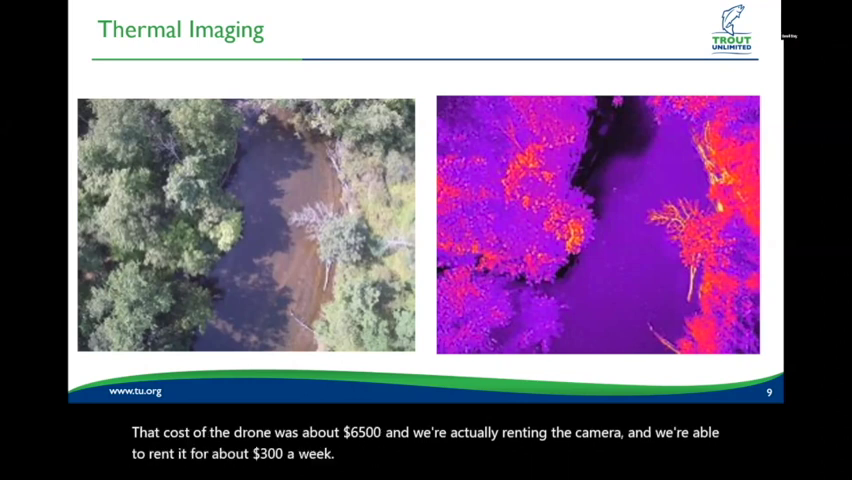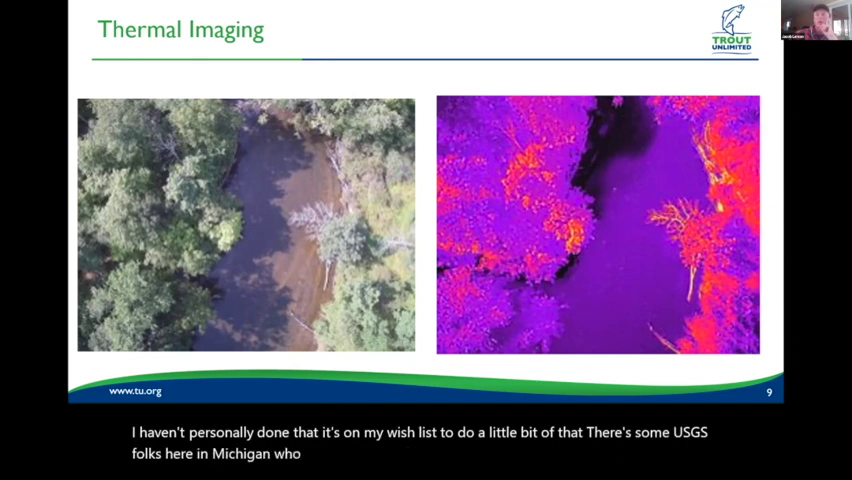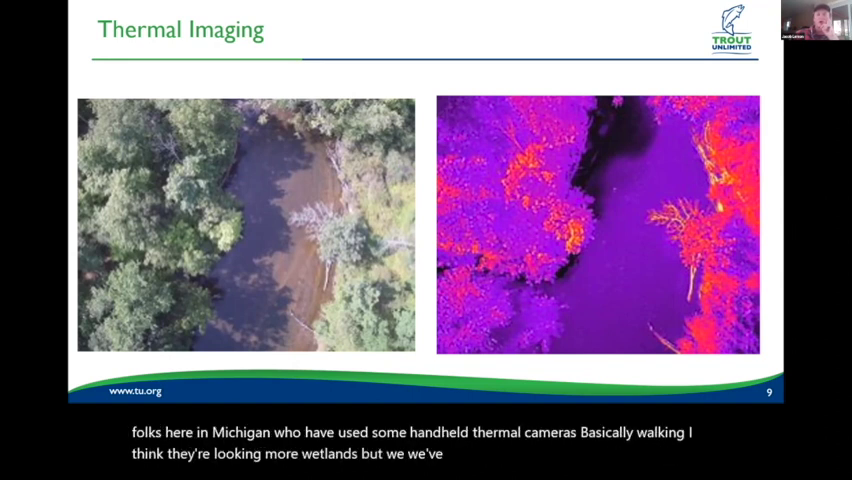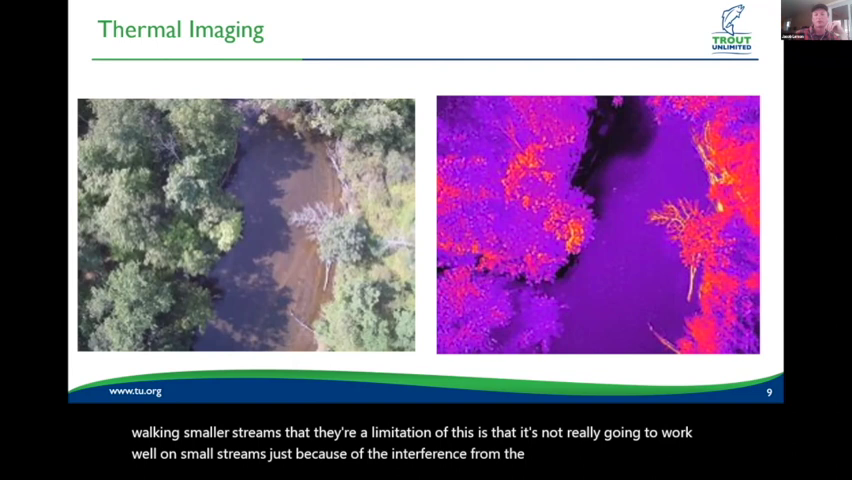And have you played around with the consumer grade FLIR cameras that you can plug into an iPhone at all? I haven't personally done that. It's on my wish list to do a little bit of that. There's some USGS folks here in Michigan who have used some handheld thermal cameras, basically walking. I think they're looking more at wetlands, but we've talked about doing something like that, walking smaller streams. The limitation of this is that it's not really going to work well on small streams just because of the interference from the canopy. So that's another approach that could work.